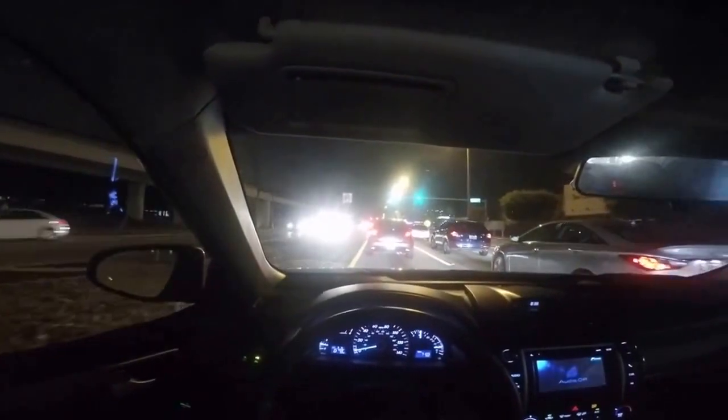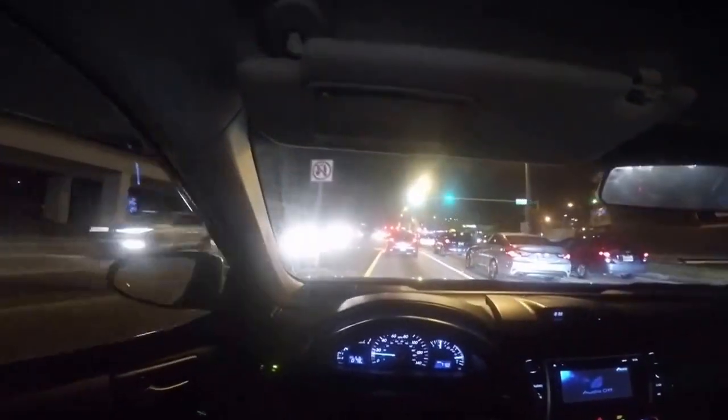Backed up all the way here? Wow. It's 8 o'clock already. Why is there still so much traffic?